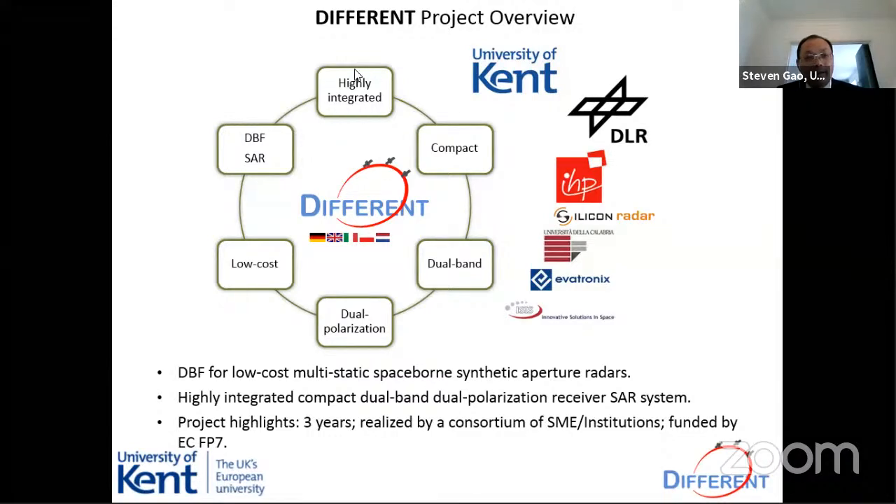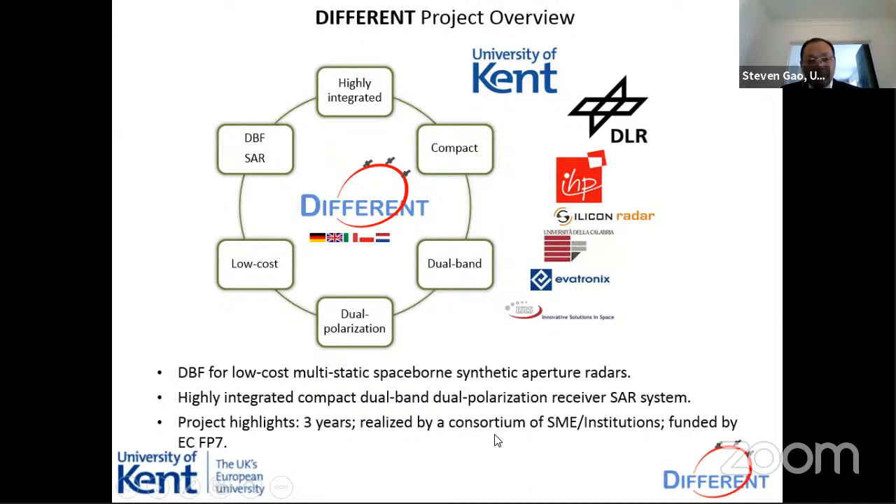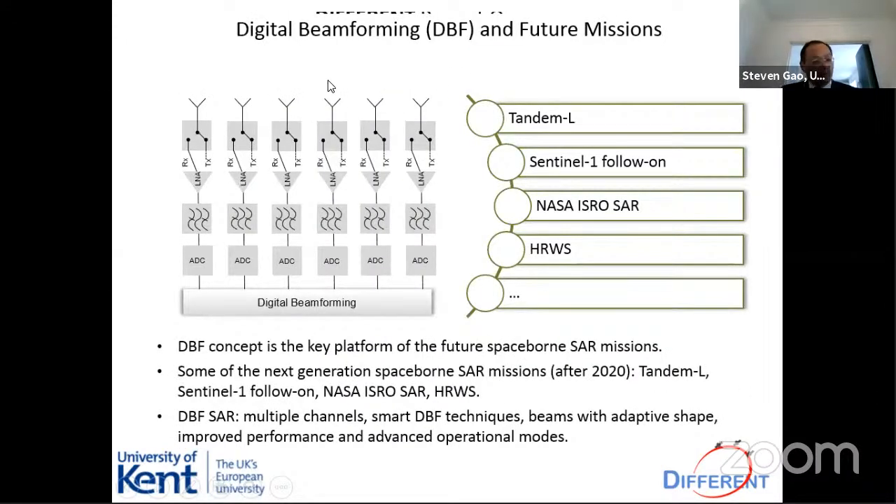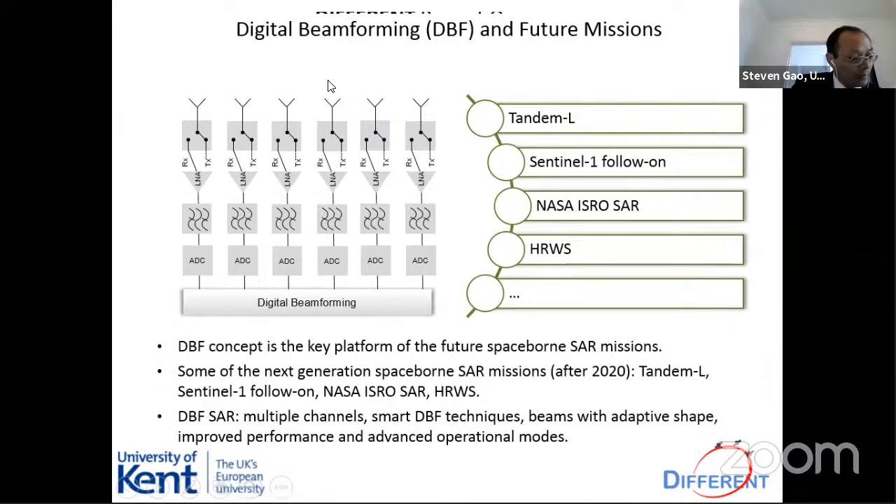And we need a highly compact system, which needs to be highly integrated and compact in size, to involve many partners in Europe. We have a website for the project in the EU. Because time is quite limited, I will just briefly mention digital beamforming.